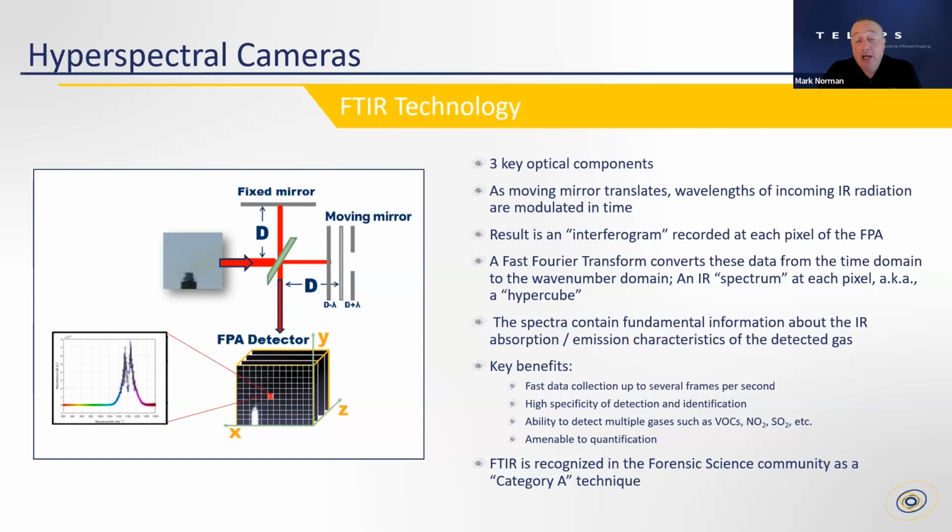Now, the spectrum is what we can use as scientists to do chemical analysis. And what's very interesting here is that because we're collecting this spectral data at every pixel within the FPA, we're creating what's called a hypercube. I know it sounds very science fiction, but a hypercube is nothing more than a full infrared spectrum at every pixel of the FPA.